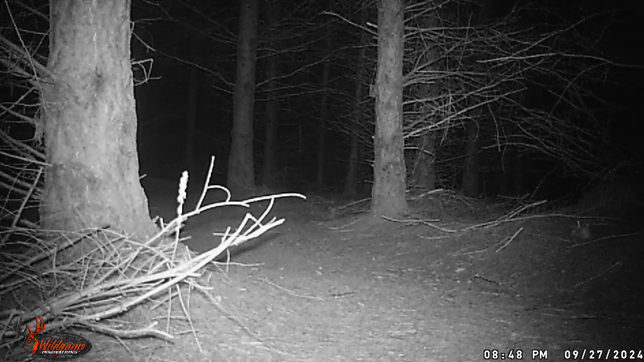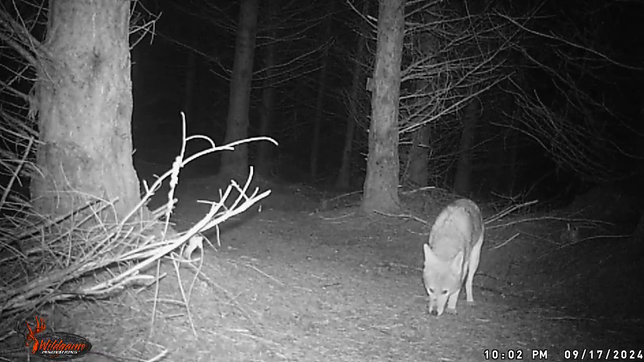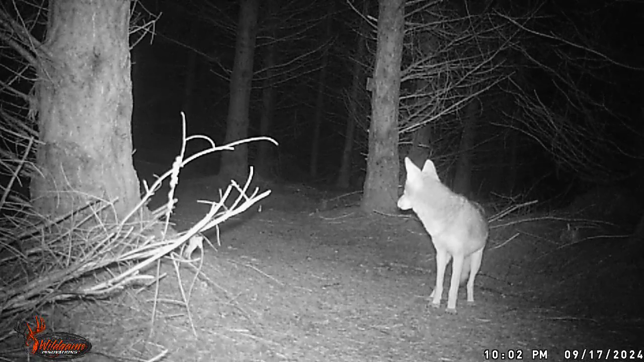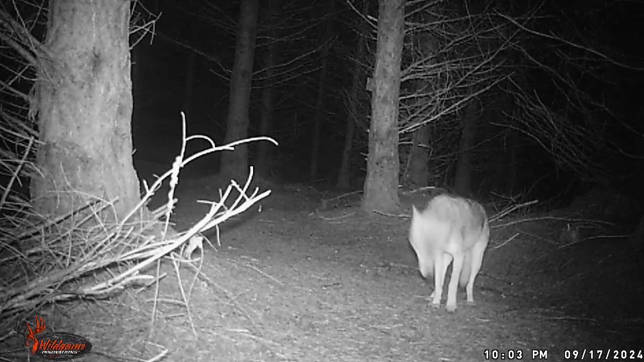Nighttime is for the wildlife, and I'm cool with that. All right, another coyote here at Coyote Canyon. Like I was saying earlier, this is probably their favorite trail. Maybe they can read. Maybe they see that I named it Coyote Canyon and they're like, hey, this is our hangout. So, who knows?